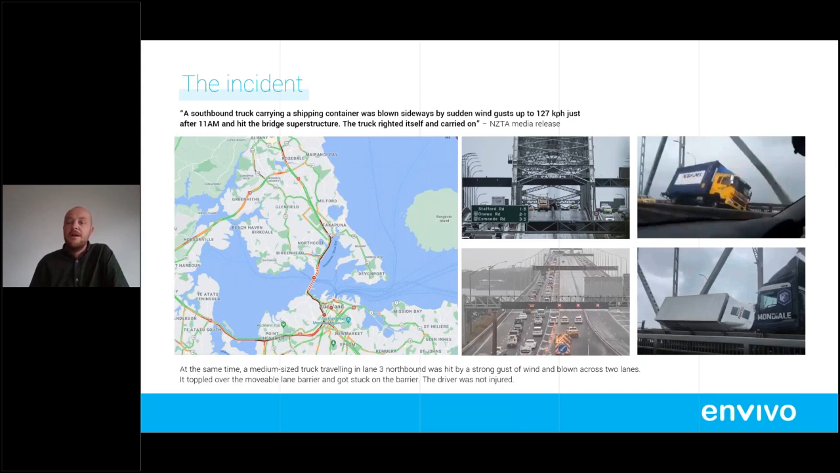One of them hit the superstructure of the bridge, causing the damage, and the other one, you can see on the bottom right-hand corner, lay on one of the barriers in the middle. So that pretty much stopped traffic on a normal, typical weekday that's normally busy anyway. It was pretty much gridlock all through there and had a massive impact throughout the rest of the motorway system around the city.